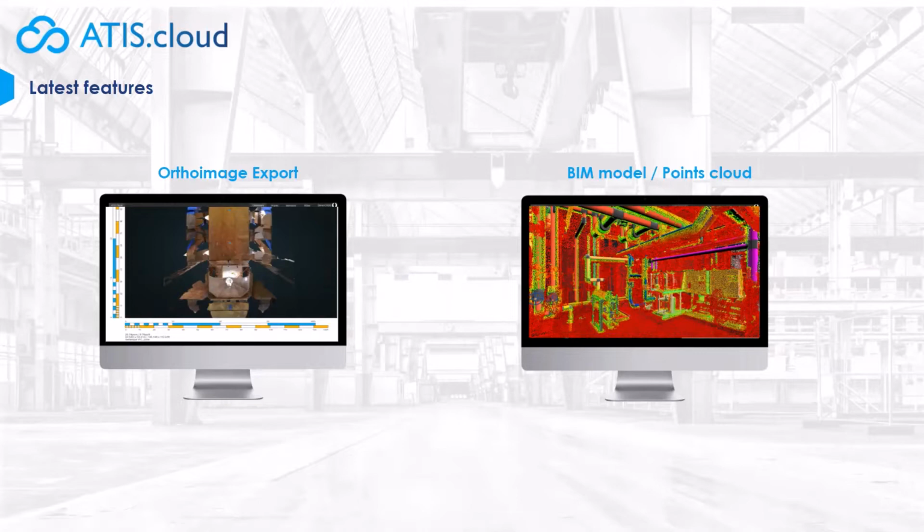And also now you can compare your point clouds with one or multiple BIM models. This tool helps you to see if the model that you have created is close to the real element and detect any modelization error.